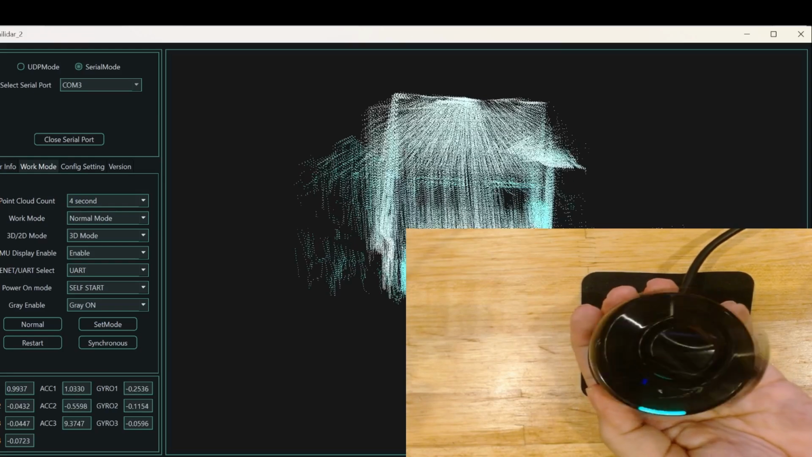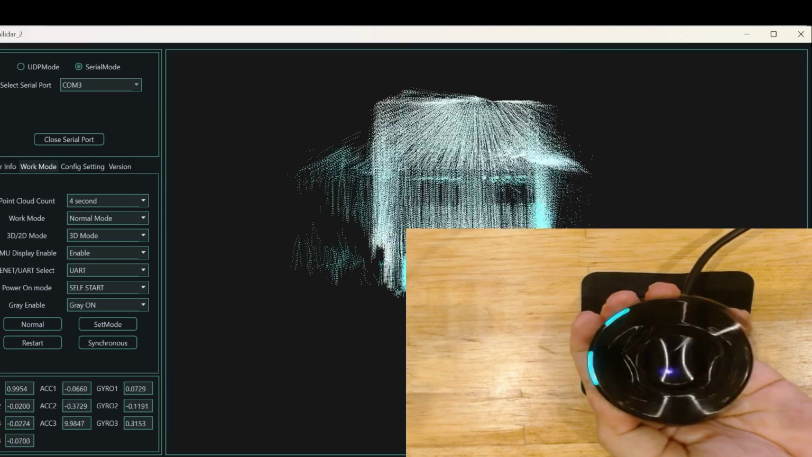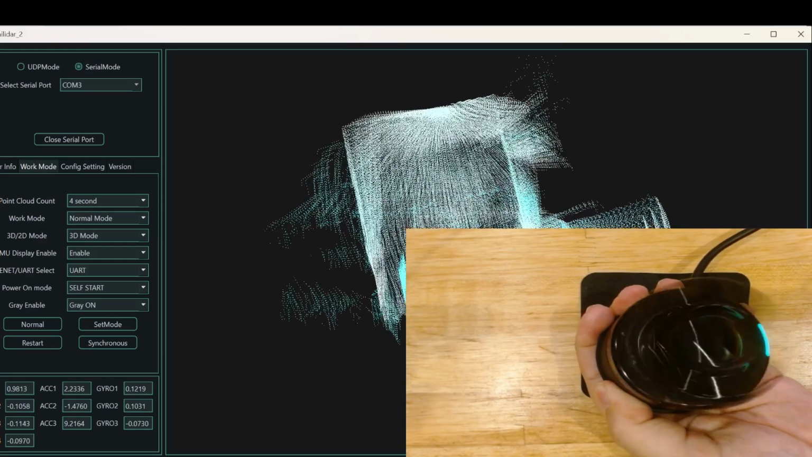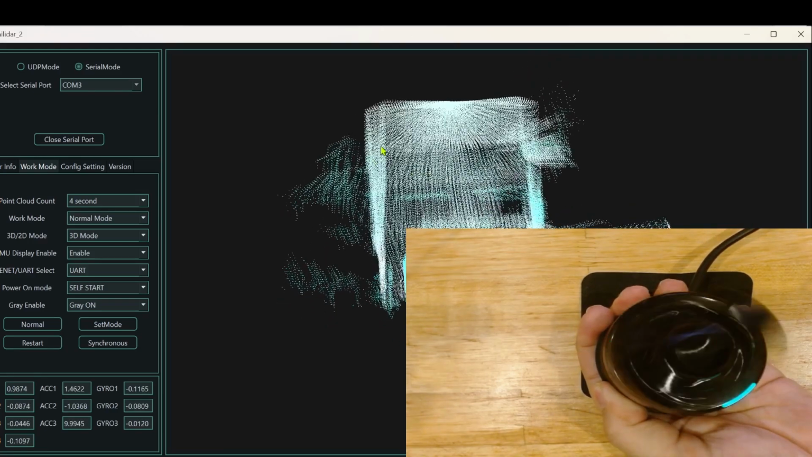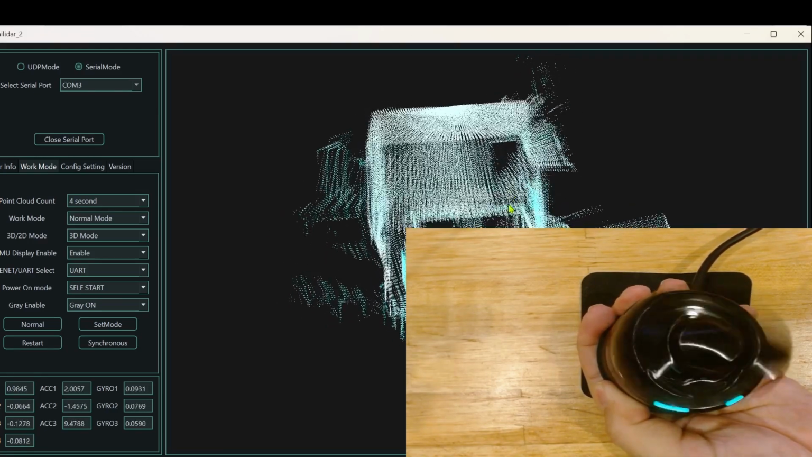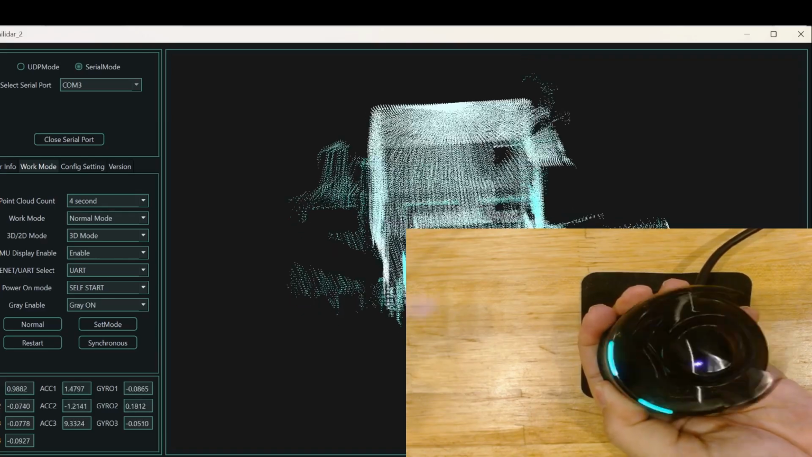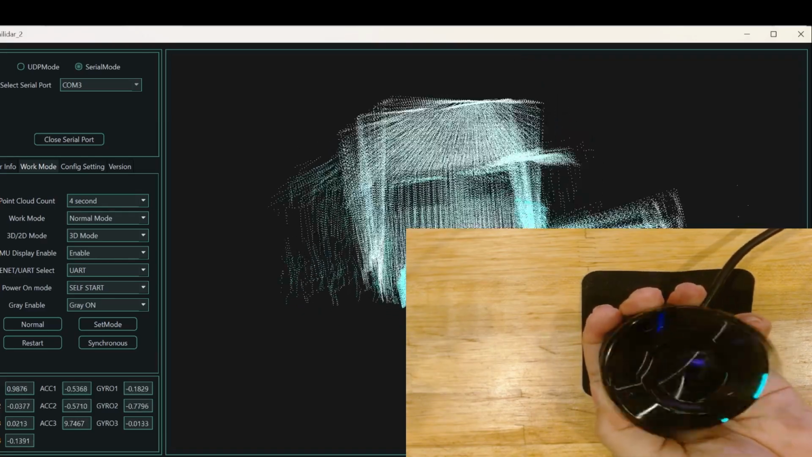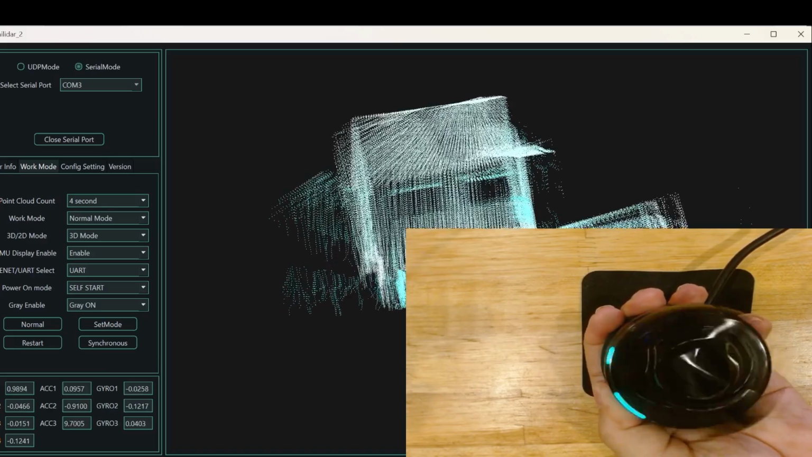In fact, the harder I grip it, I can dampen that better. But you can still see that the tiniest bit of vibration is going to add some fuzziness to those walls, so that they're not perfectly in the same plane anymore.